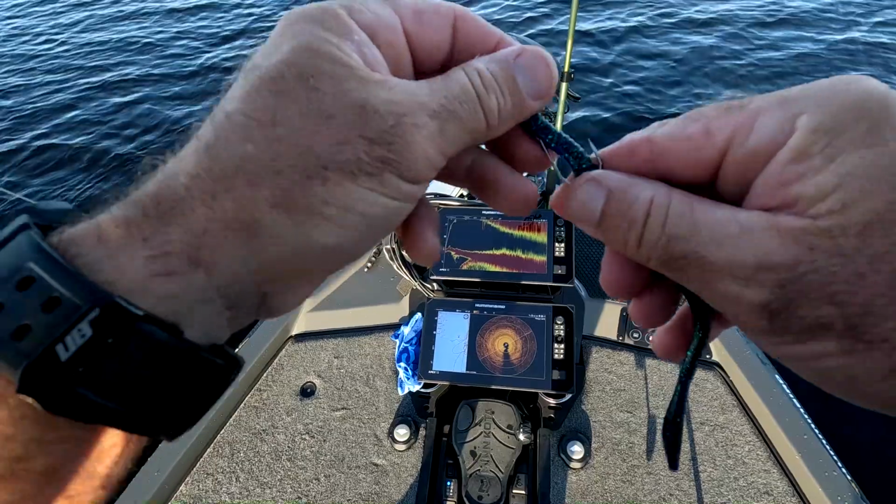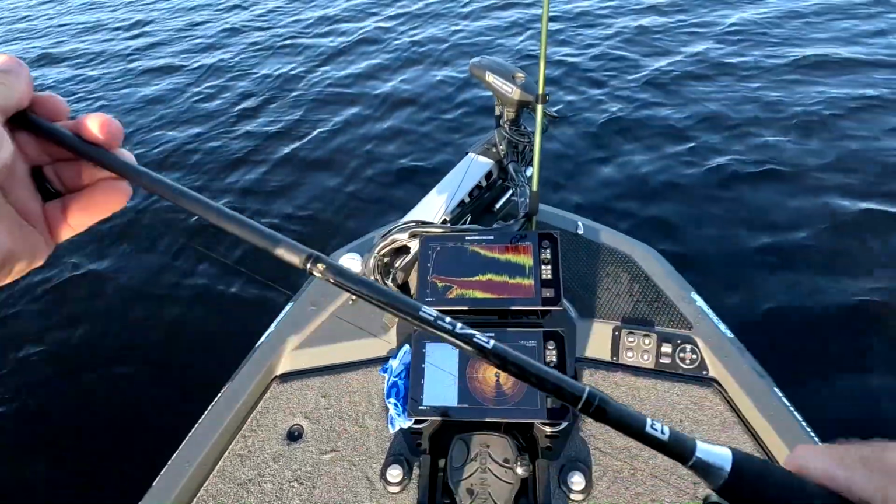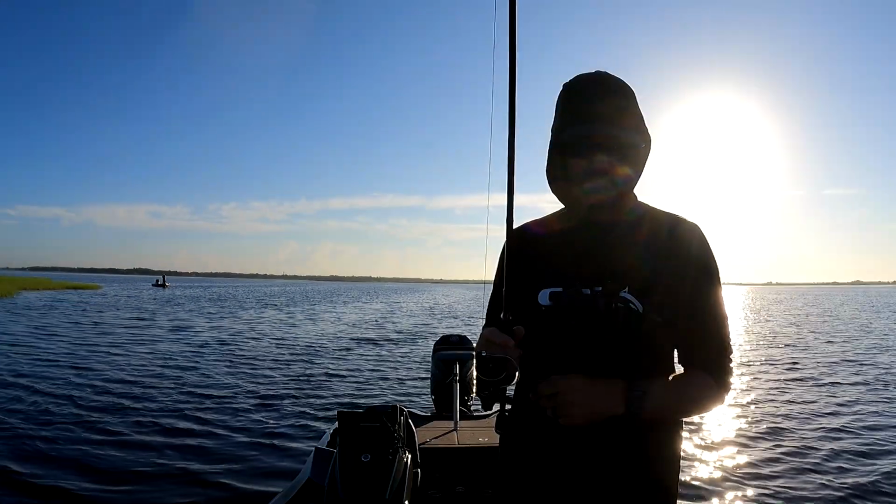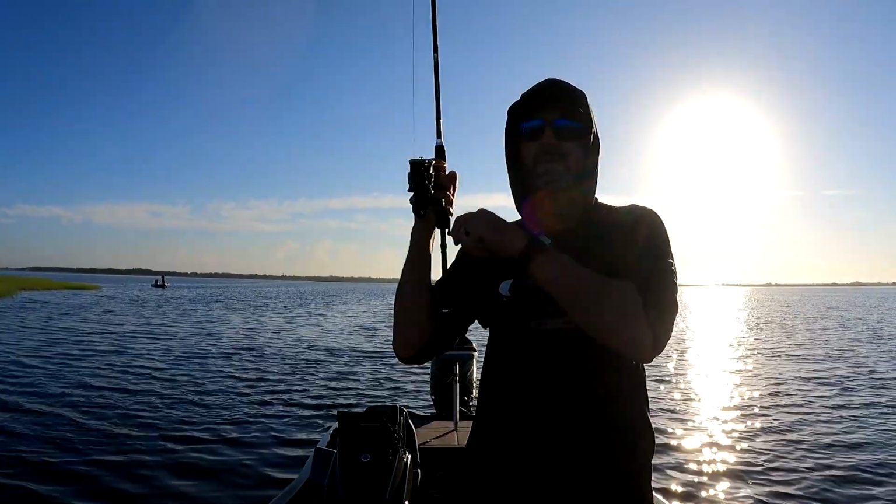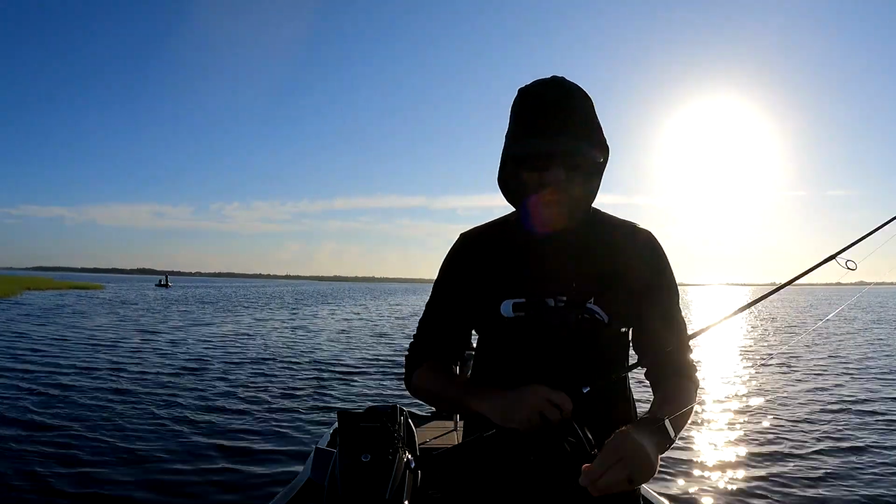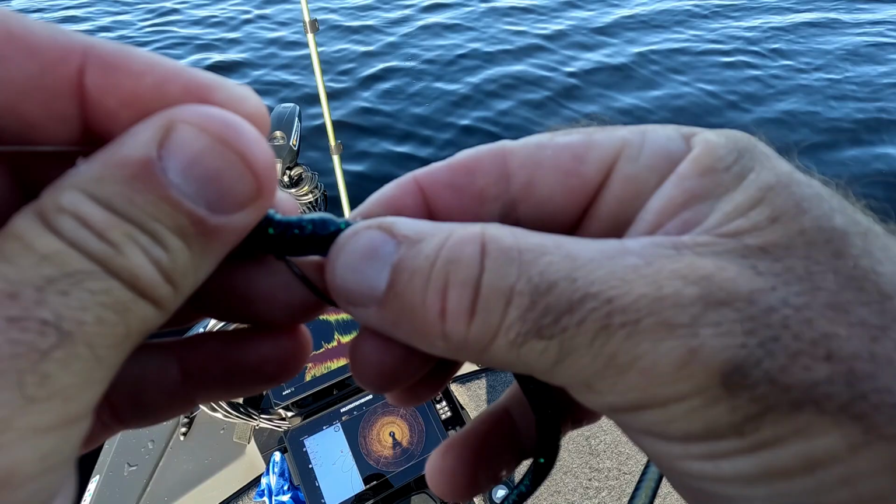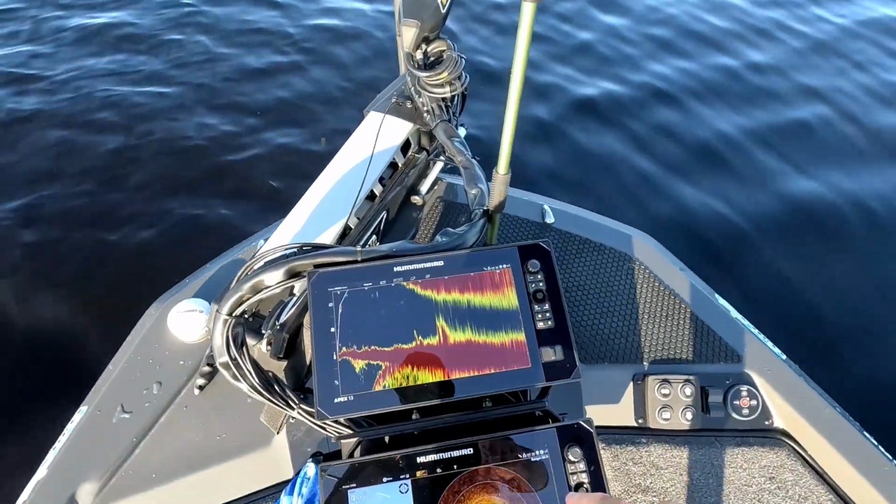Same worm. There, he just got it. This fish right there just ate this. Oh. Look, that's fish right there.